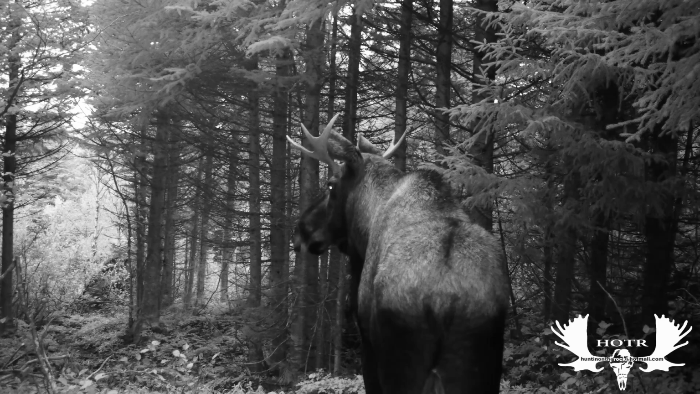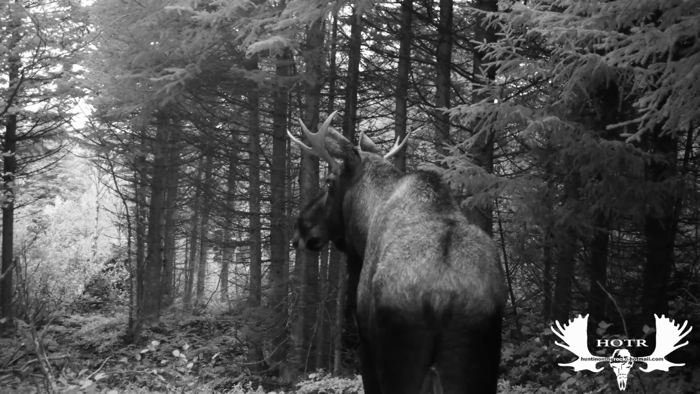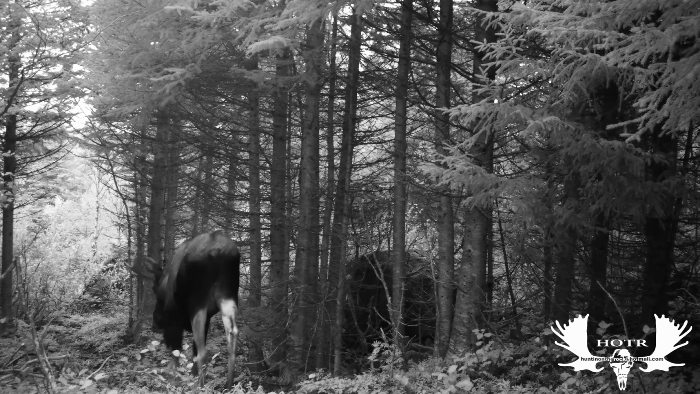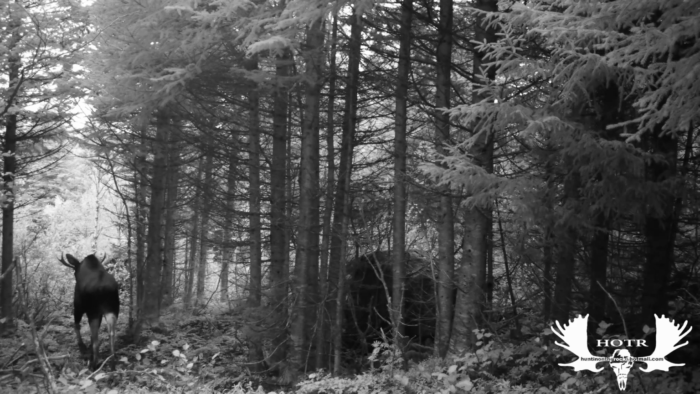It's amazing to watch these moose and see how quiet it can be, and it's clear to see that sometimes it's really difficult to sneak up on them when they're just standing there, just staring, and they seem to have lots of patience to hold still until they really have their mind made up that it's okay to keep going.